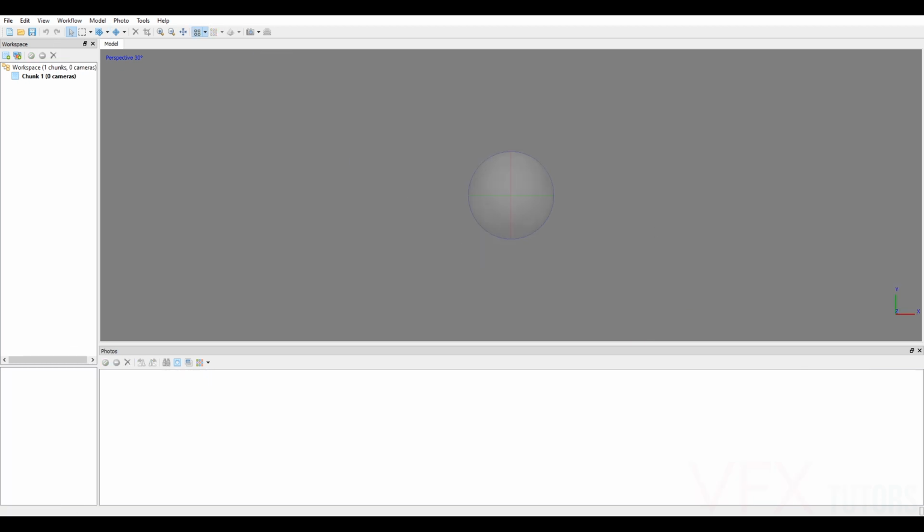So I'm going to be using Agisoft Metashape, as you saw in the previous one. I've just opened it up, and if you've never used this before, it's a fairly simple piece of software. Most of the time you just go through workflow, then work your way through align photos, build dense cloud, build mesh, and build texture. Like I say, the hardest thing with photogrammetry and scanning is taking the images.